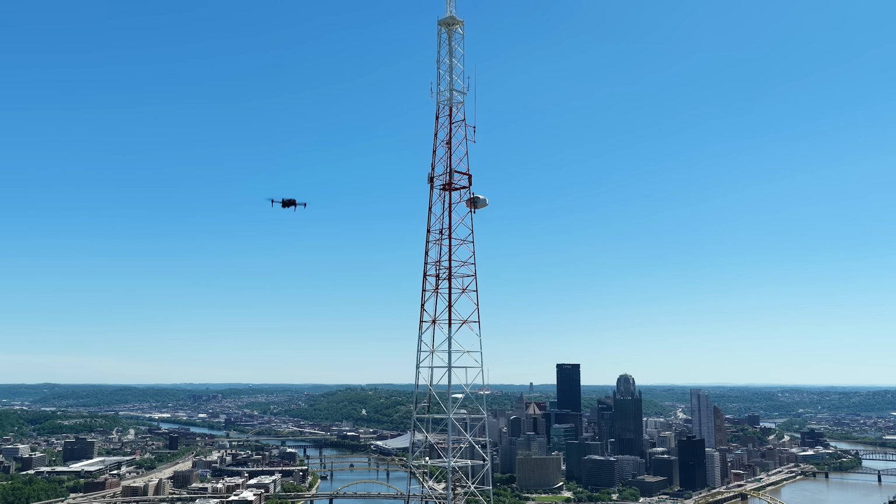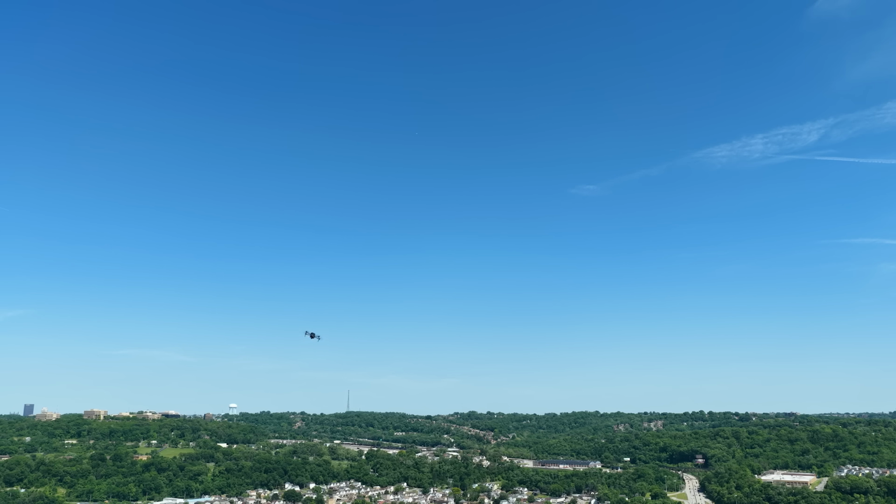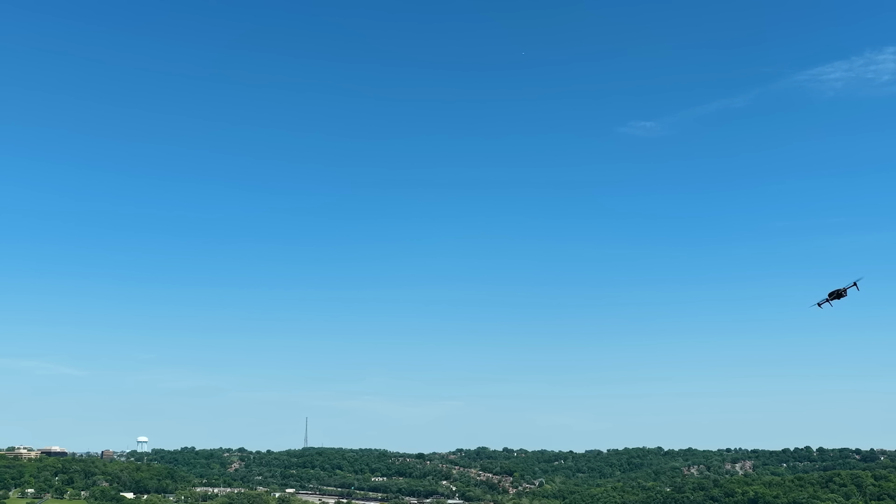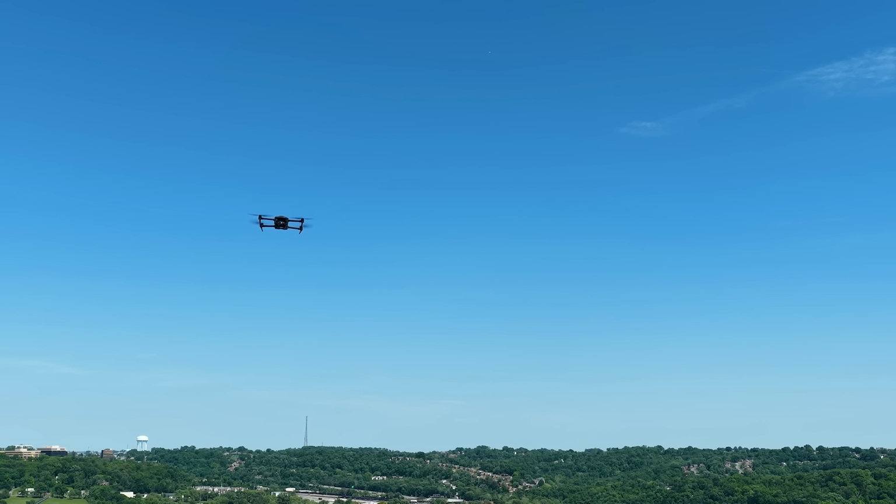It depends on however you want to use it. So if I want to use it normally and roll into my sticks, it can do that very well. But if I want to get very aggressive with it and give it full sticks, it can give me more of an aggressive attitude depending upon what I need. And it really responded extremely well to my control sticks.